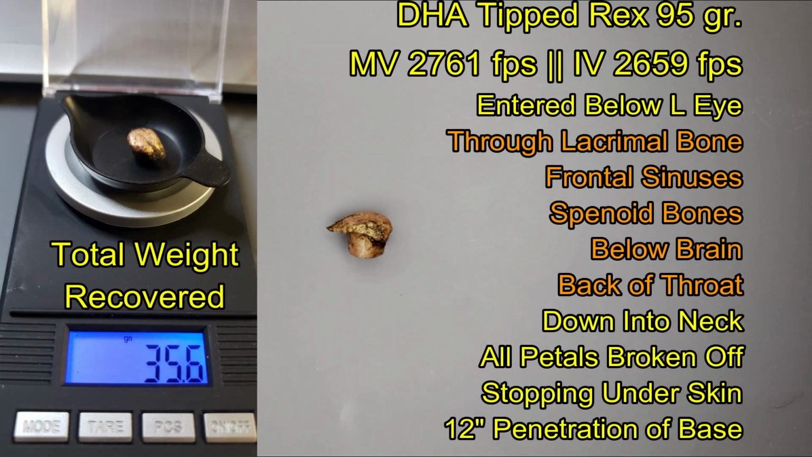I didn't do anything resembling a real necropsy. Everything that you see in yellow I know to be correct. The stuff in orange is things that I think happen.